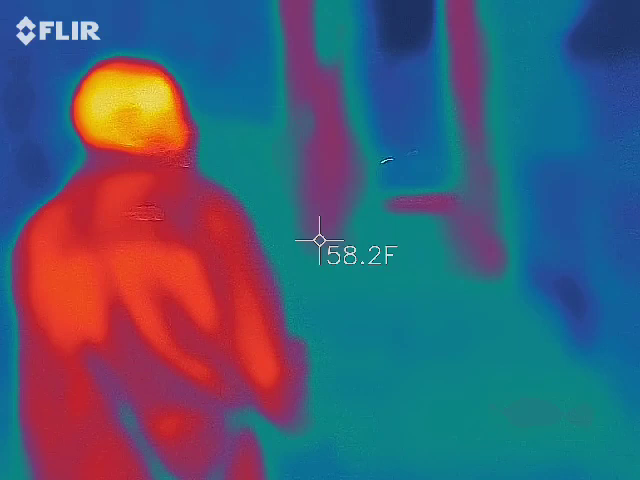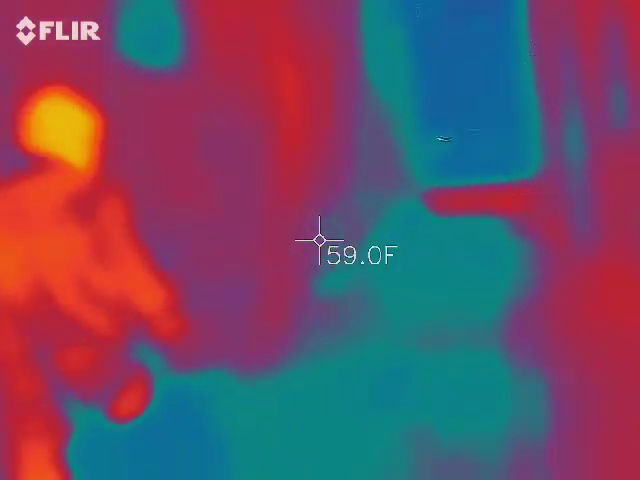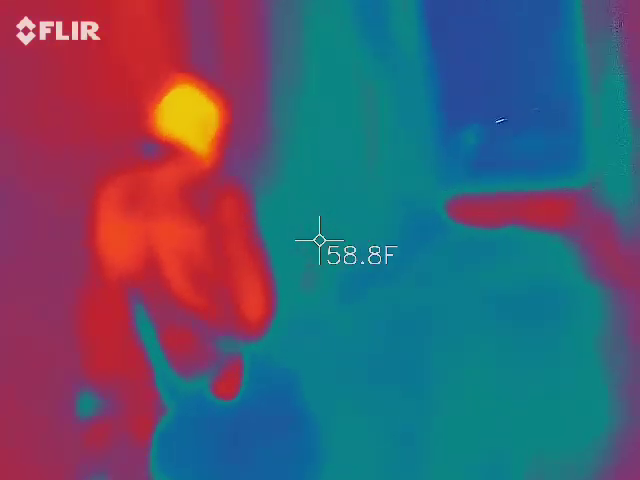Can everybody see? Do I need to pull out a flashlight? Yeah. Everybody good? Man, this smoking too. Smells good. It smells good around here. What is the flowers? Yeah, sure. We'll go with that.